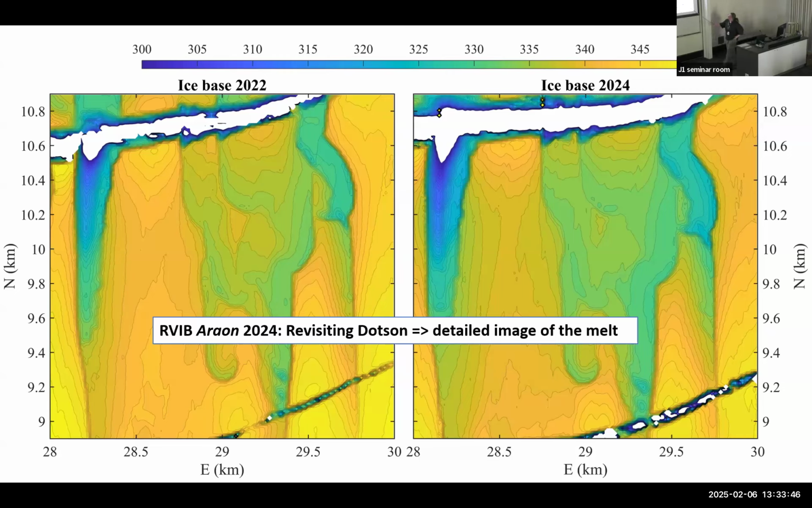So this is a zoom in of the eastern part where you have the plateaus. This was in 22, and this was what it looked like in 24. In those 2 years, the ice moved 900 meters, so you have to pull it back 900 meters, but this is the same ice. And at first, it looks exactly the same. We thought we had to double check that we had the same data set, but if you look closer,